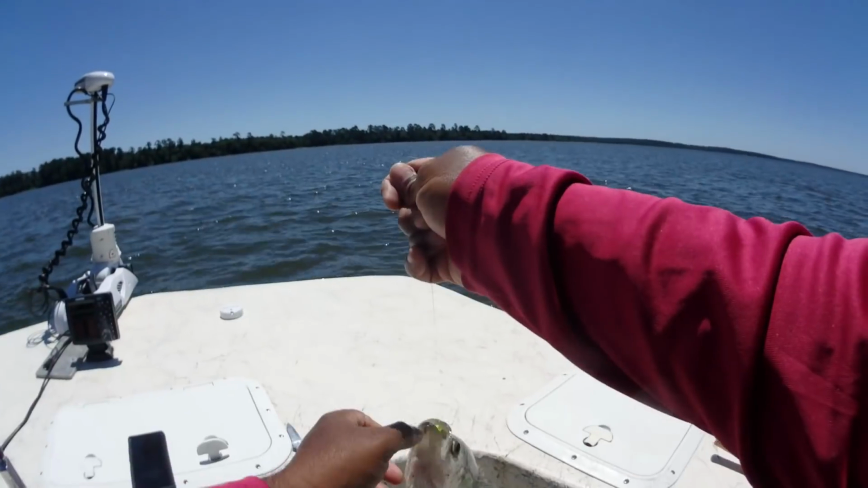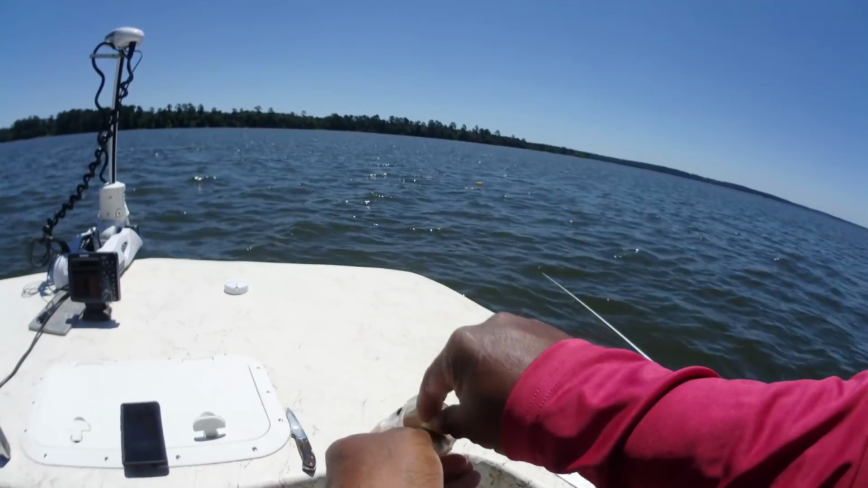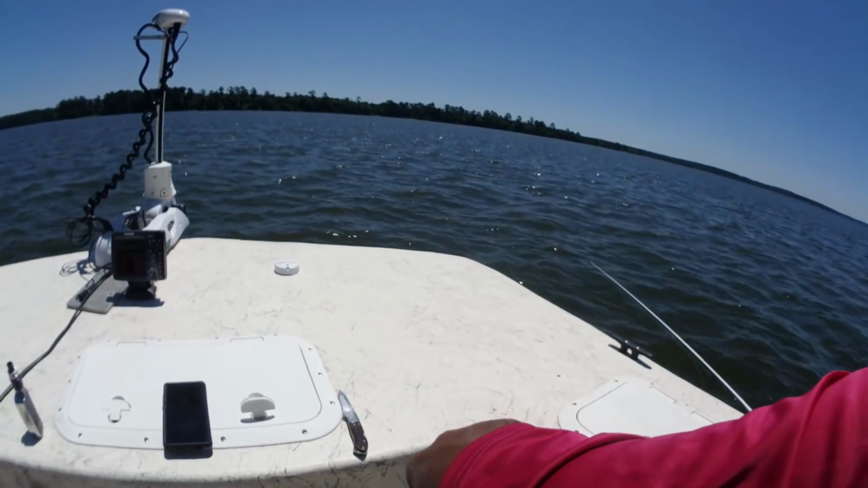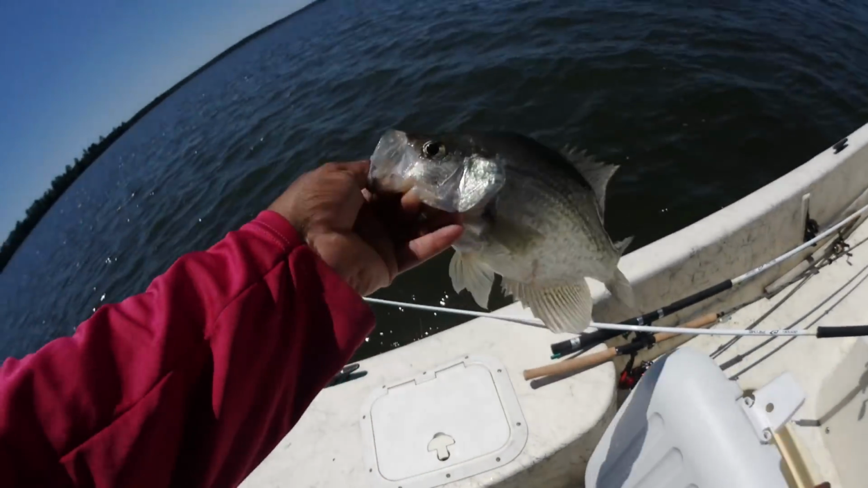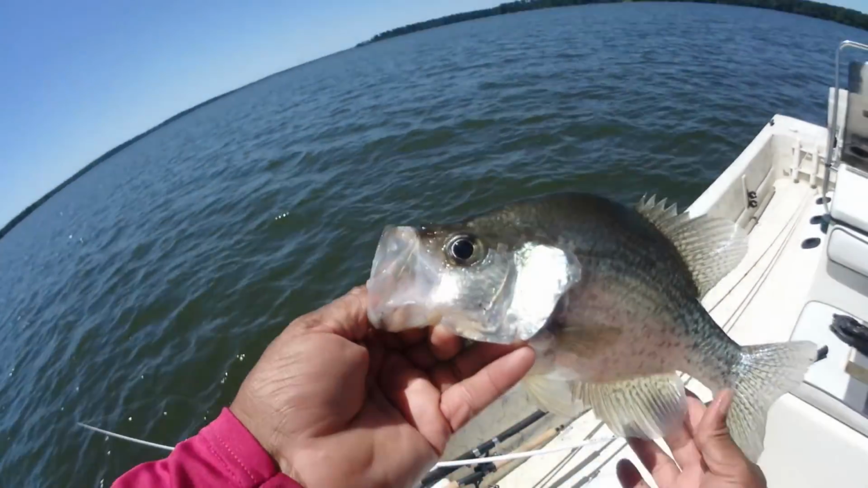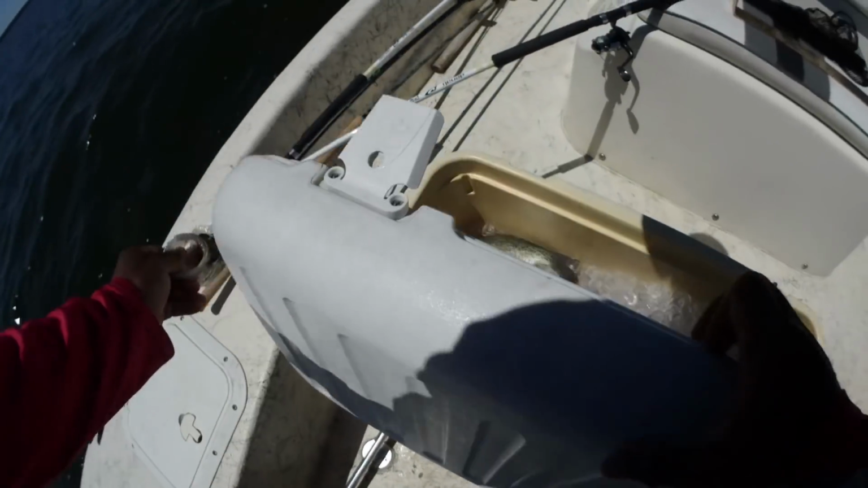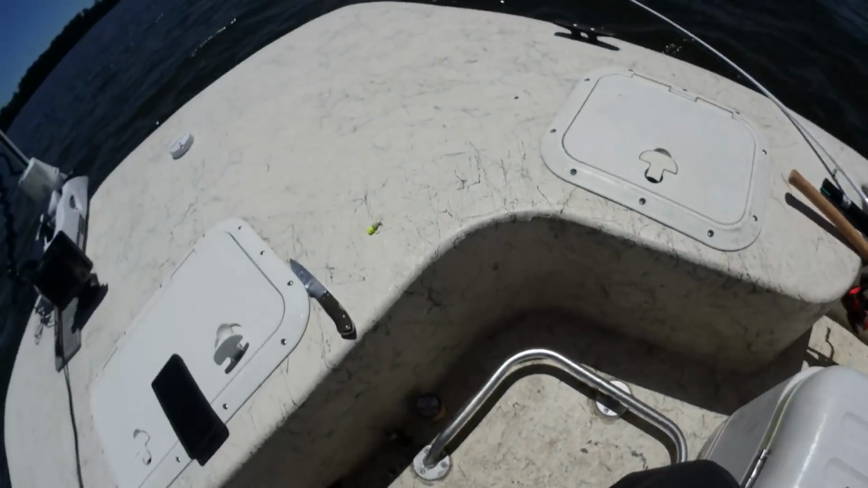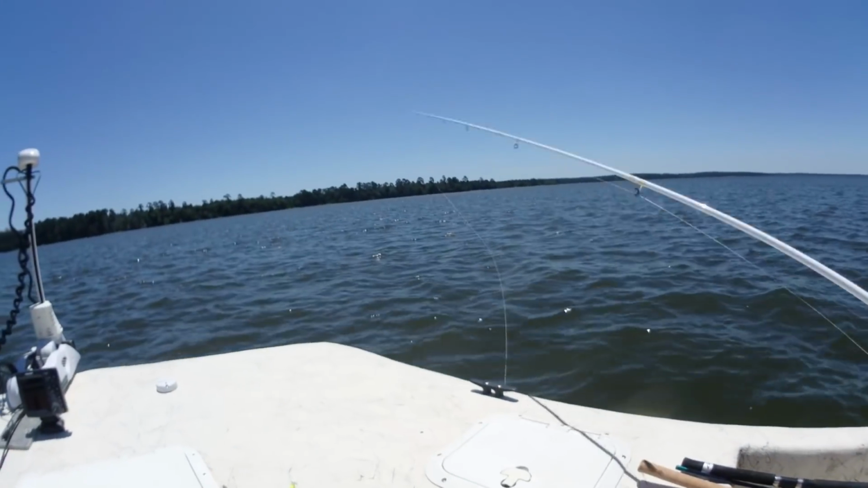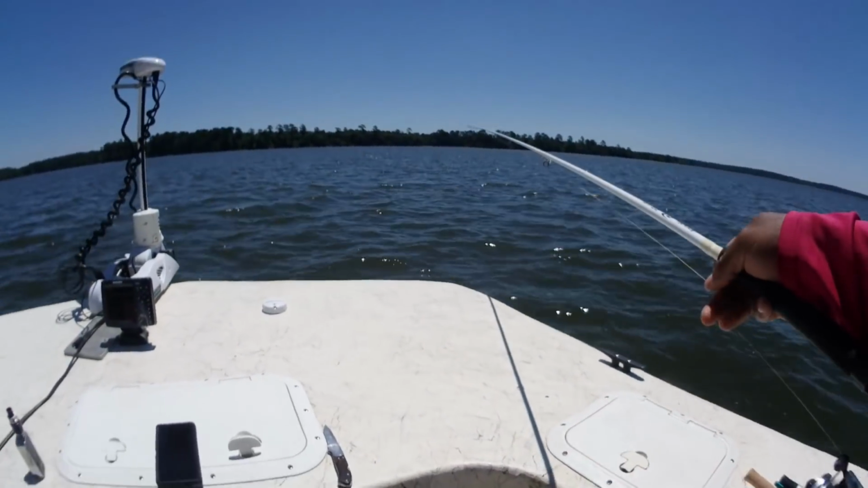Yes, sir. Oh, that's a nice black crappie right there, y'all. Super nice. Give y'all a look at that fish. Whew. Nice. Love them noisy coolers. Love those noisy coolers. Woo.